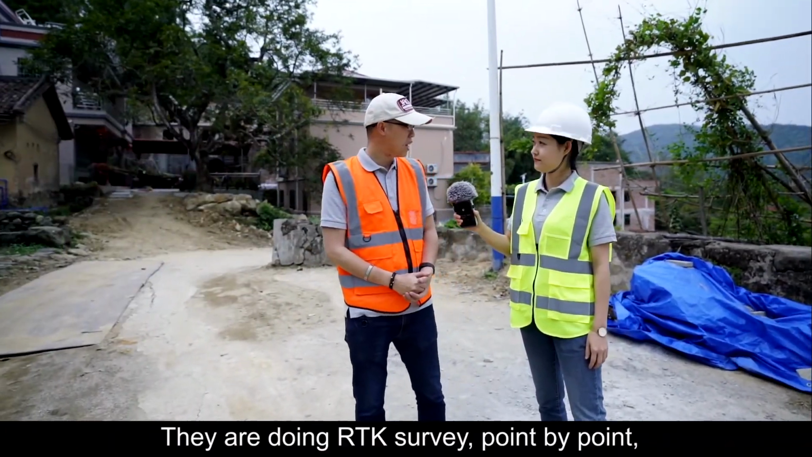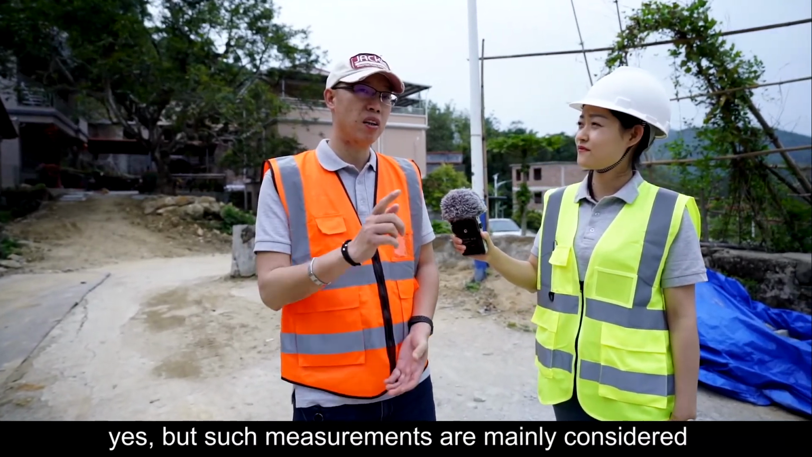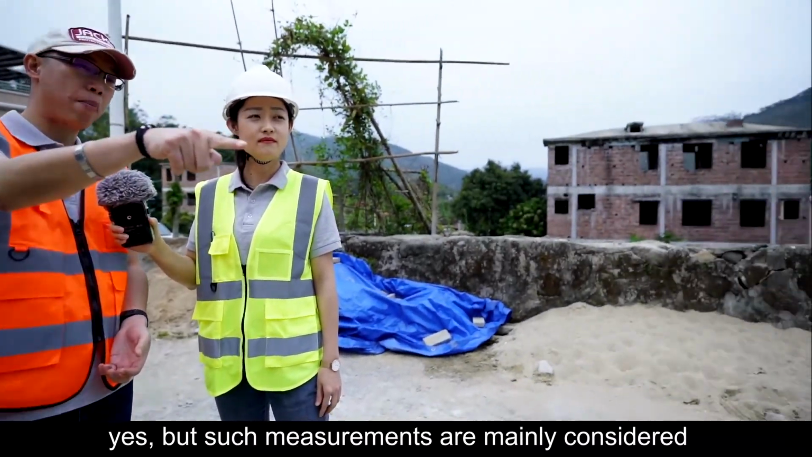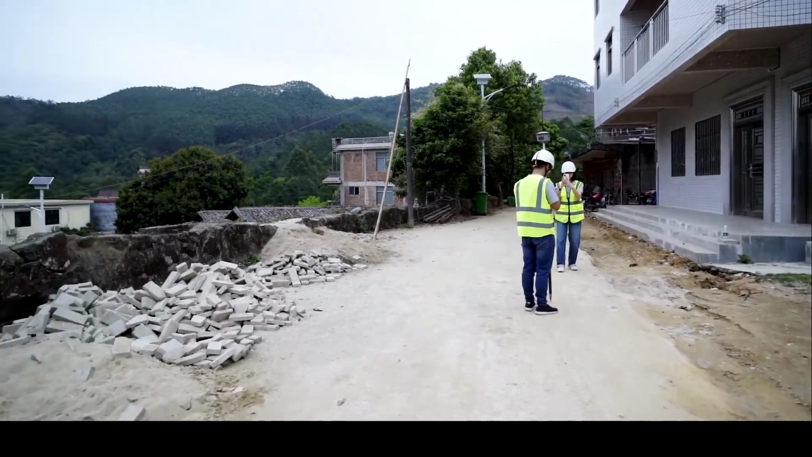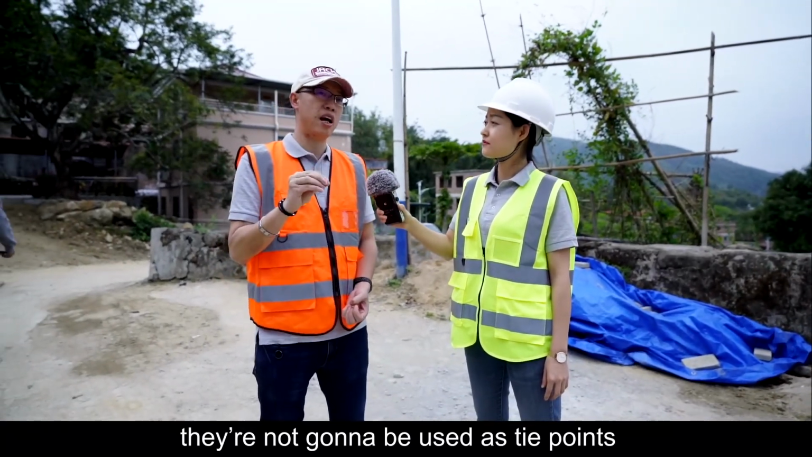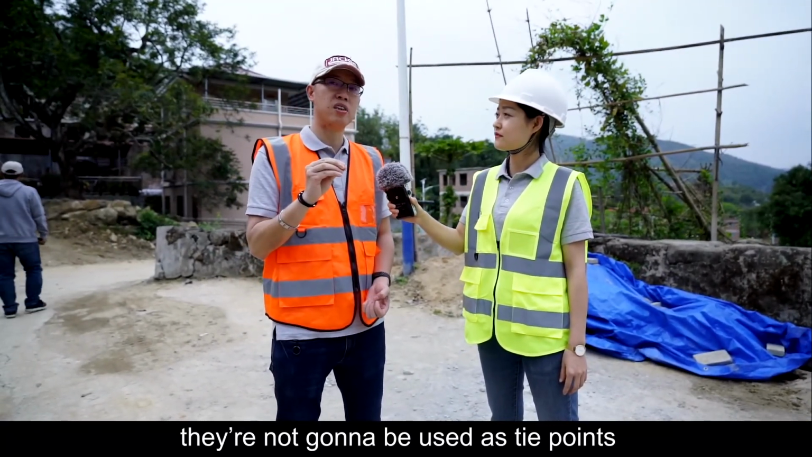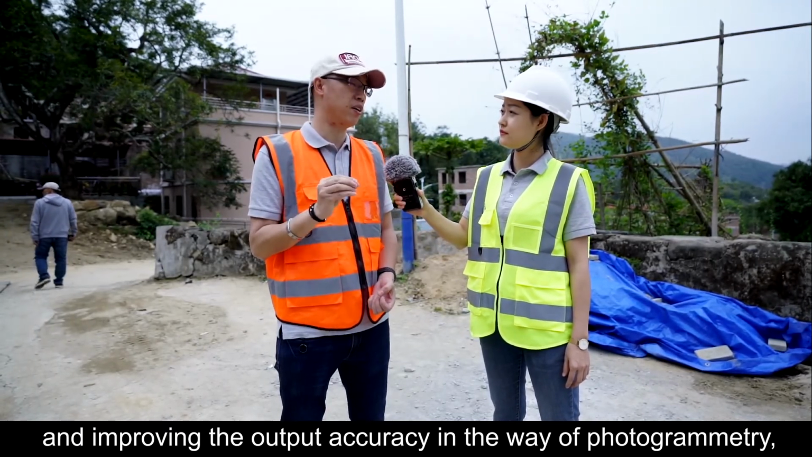Correct. They are doing a survey point by point. Yes, but such measurements are mainly considered as checkpoints in our workflow. In other words, they are not going to be used as tie points to improve the final output accuracy in the way of photogrammetry.